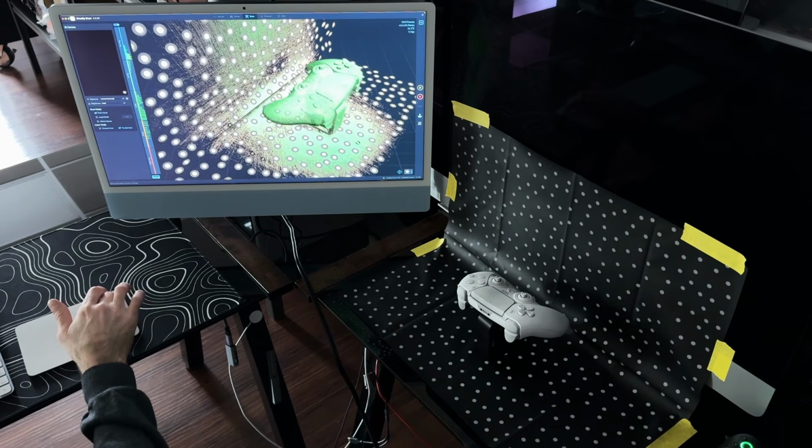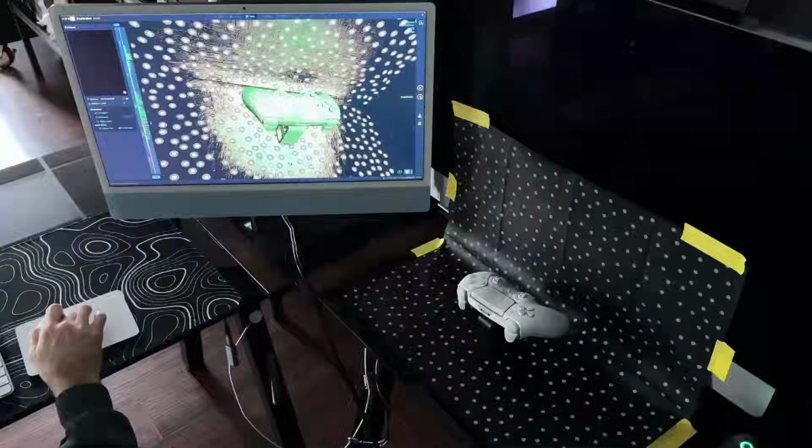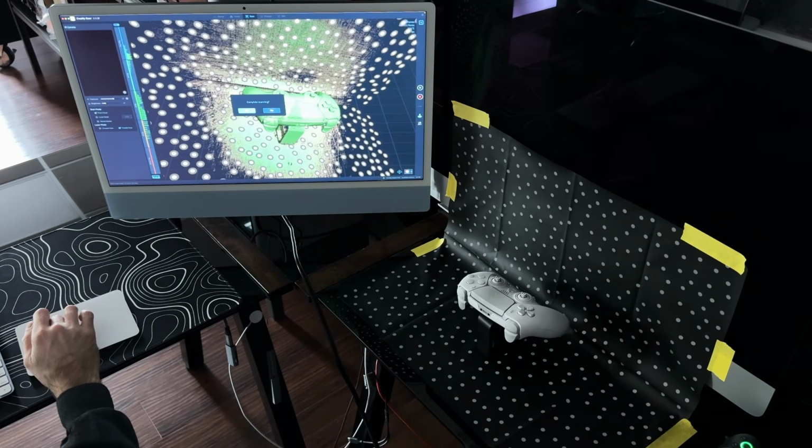All right, now this is a world of difference. Using the IR spray is obviously going to be the best option if you want to get the most information. Let's process this and see where we're at.